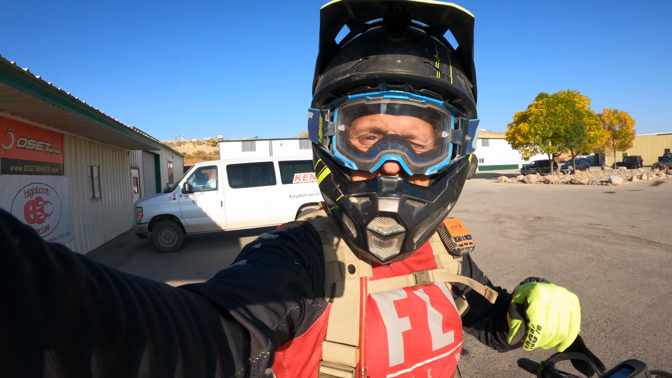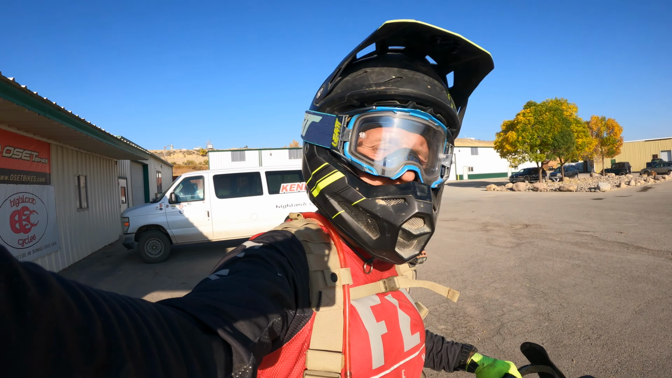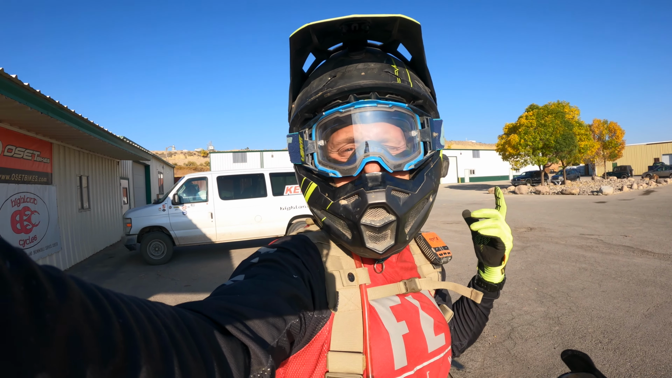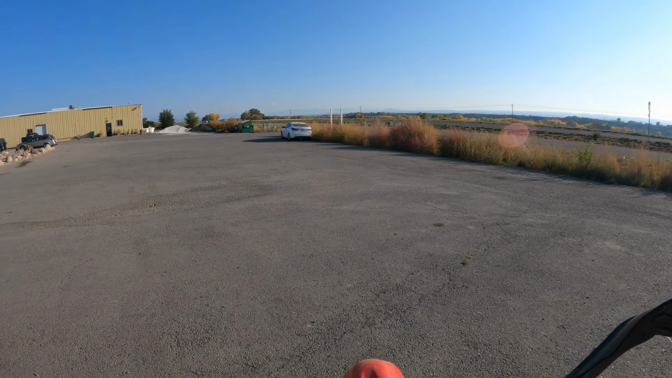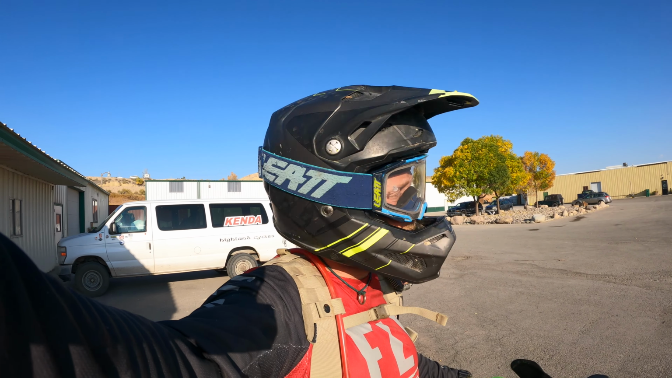Carburetor was fine. I had already drained it, so when I turned the gas on, it fired right up. This is also the first ride shot with the brand new GoPro Hero 9 Black. I only have one battery for it, so I may switch partway, but let me know in the comments what you think about the Hero Black. We're shooting in 5K, 24 frames per second, and we are in the wide mode. Superview can't do 5K, so it's in just the wide, which I think is pretty good.